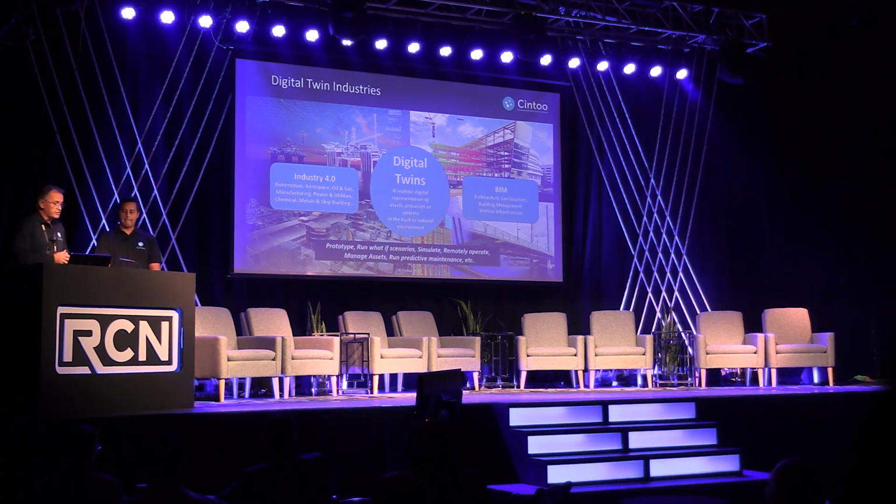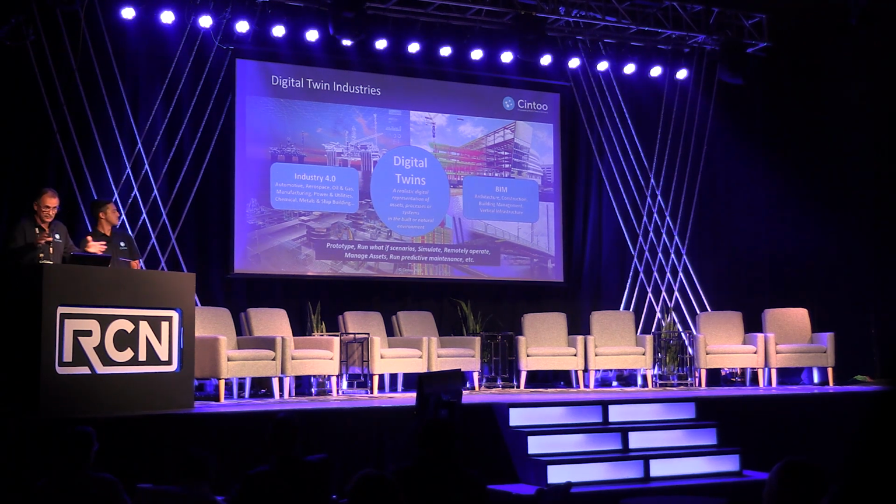People would create digital twins to prototype, to run what-if scenarios. Eventually now, people are talking also about remotely operating sites using digital twins. And this is good news for everybody in this room, because this gives us a long story, a lot of business for us for the years to come.